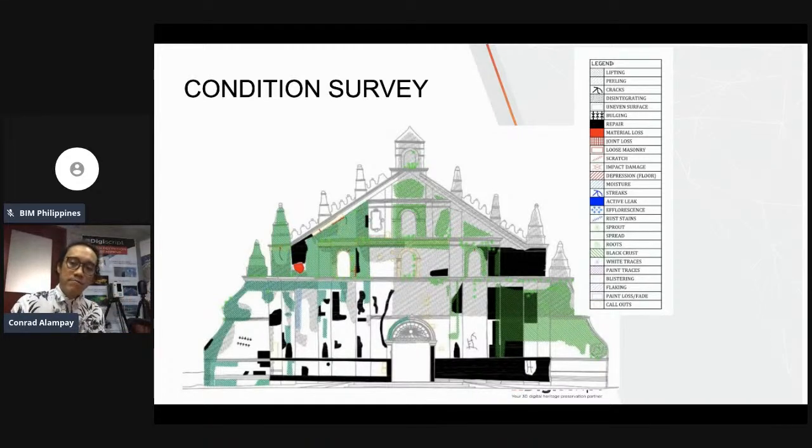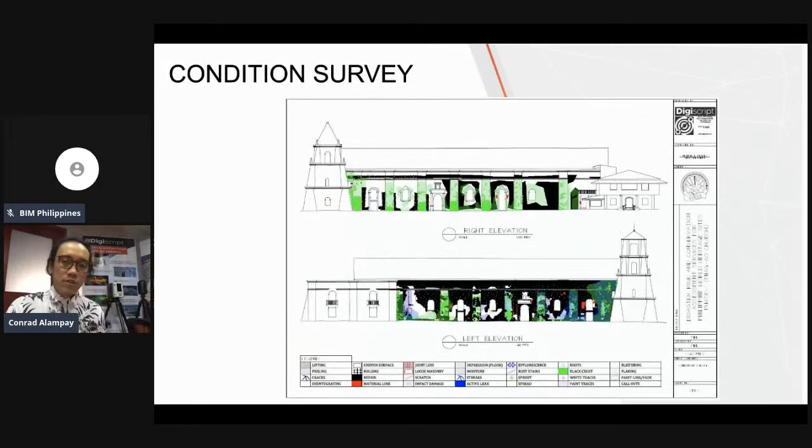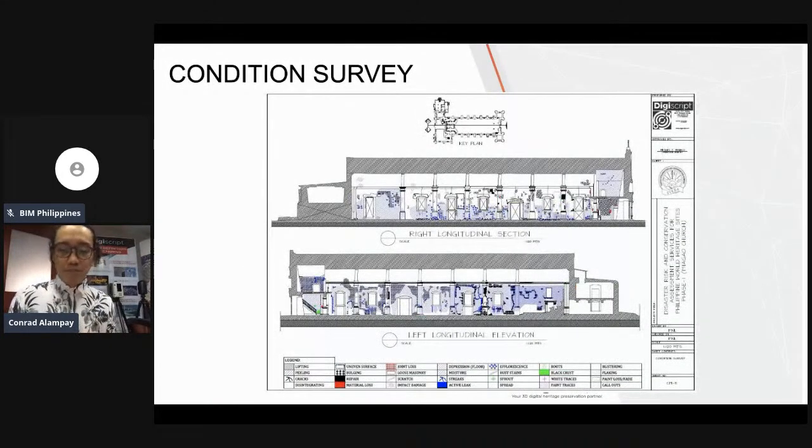So kung mapapansin nyo dyan, may mga legend tayo to identify those kinds of damages. Meron tayong lifting, peeling, cracks, and so on and so forth. It can go as many as damages, no? Now we can identify. So ginagawa natin yan, no? For the heritage project condition survey. Okay.